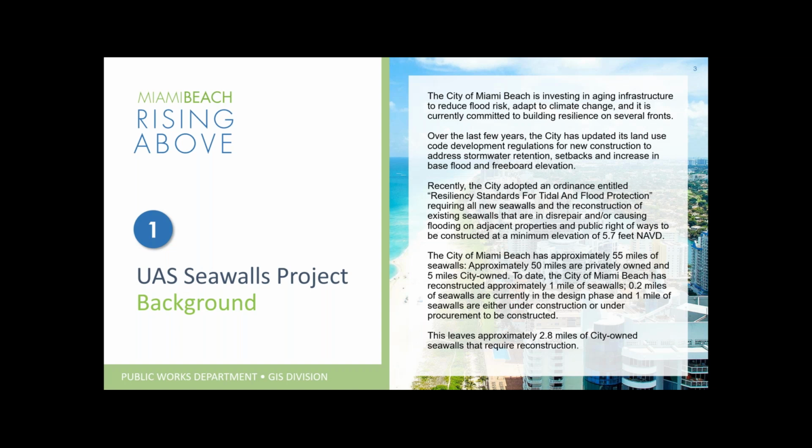Recently we adopted an ordinance entitled Resiliency Standards for Tidal and Flood Protection, which basically requires all new seawalls and the reconstruction of existing seawalls that are in disrepair or causing flooding on adjacent properties and public right-of-ways to be constructed to a minimum elevation of 5.7 feet in NAVD. And all the elevations I'll refer to moving forward will be in NAVD.